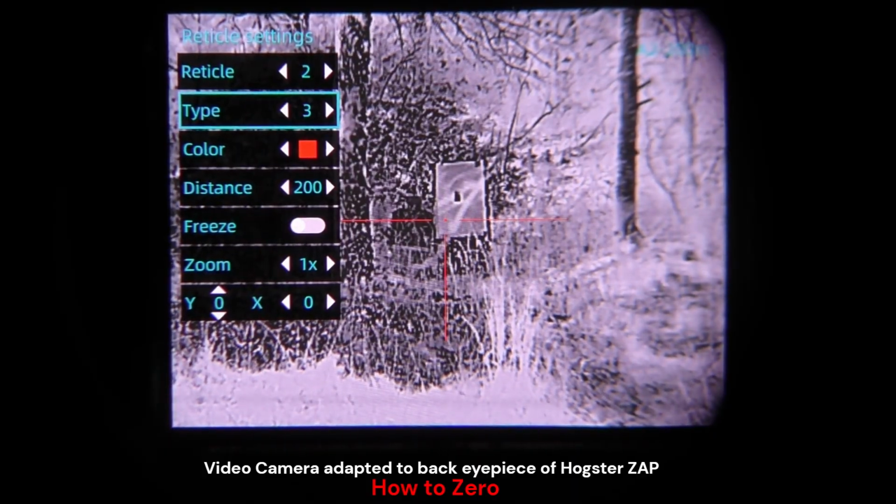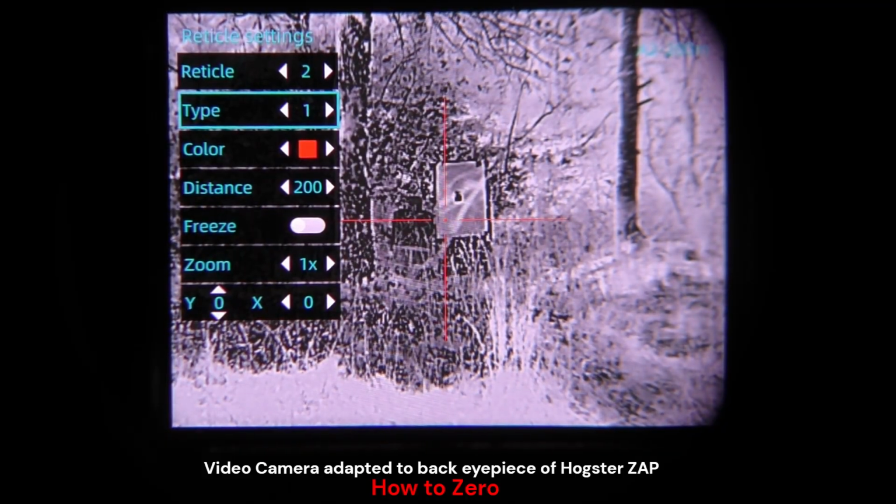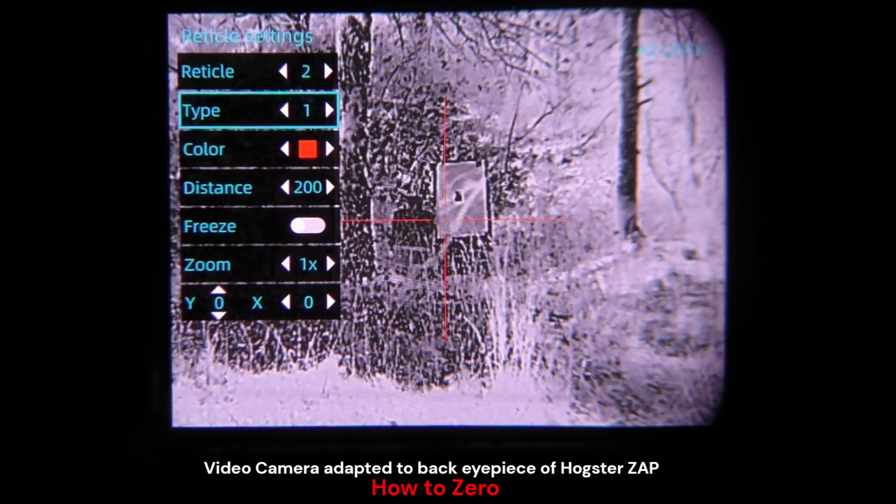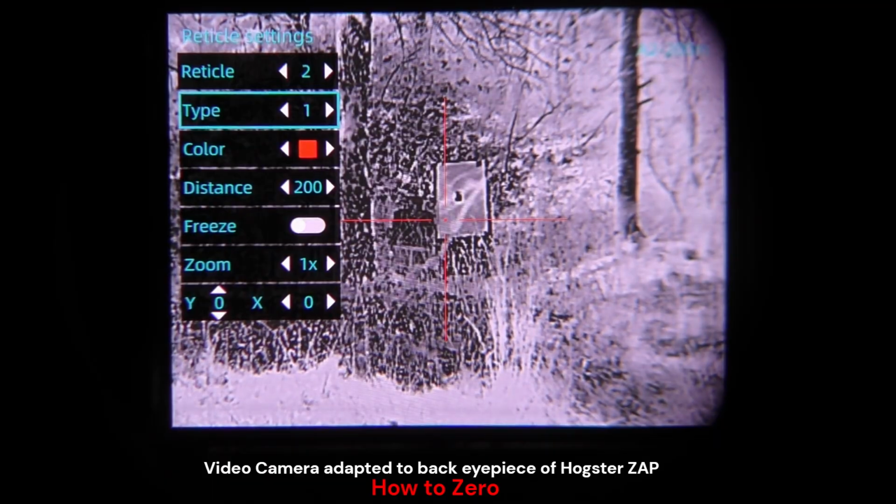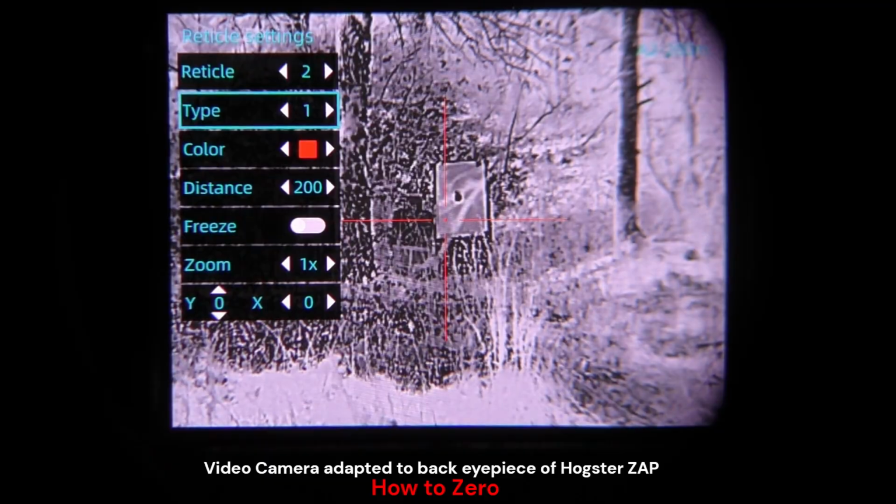So cycling through these, I'll go ahead and pick something simple like that, and then of course color. And I've already predetermined that eventually I want to end up at 200 yards with a 0. So I've got that in there. Then you see the freeze option, which we'll use in just a second. The zoom, you can do progressive zoom zeroing. I'll start at 1 times, it's plenty enough at 50 yards. And then you see Y and X is at 0, 0, meaning it's the fresh factory 0 for this optic.